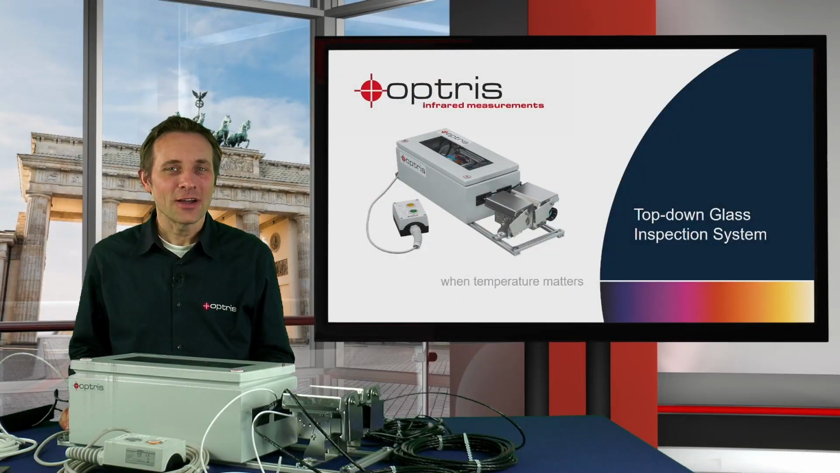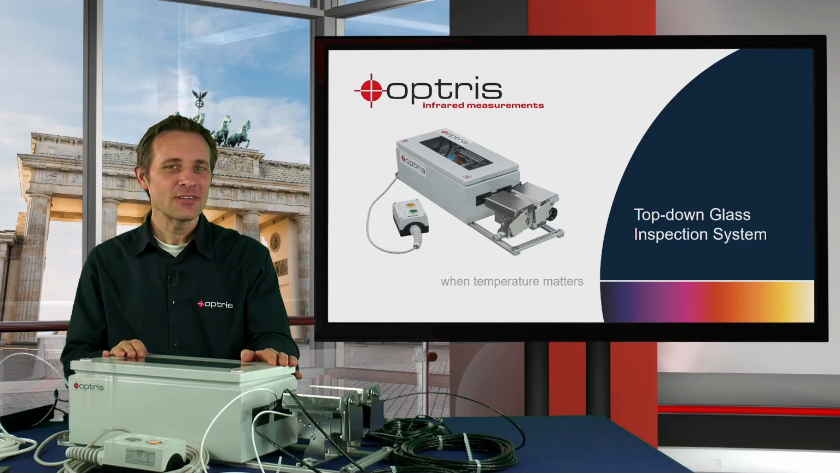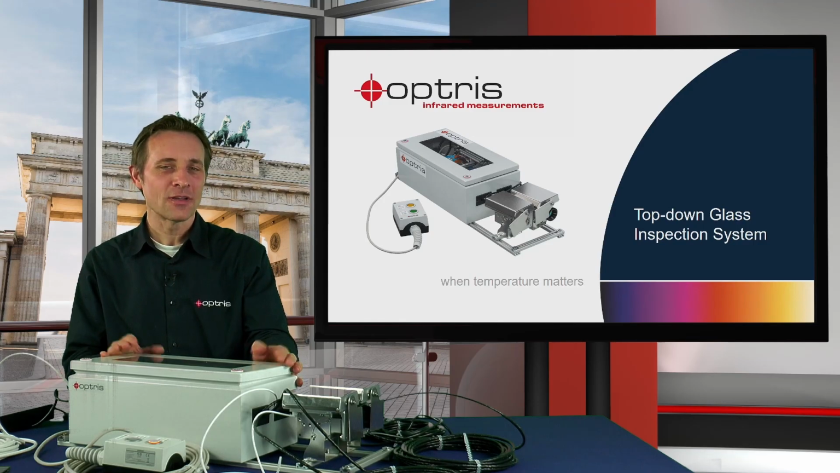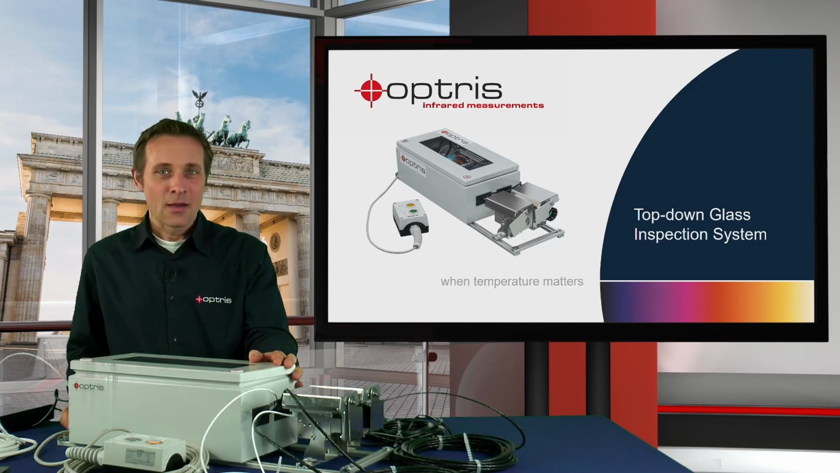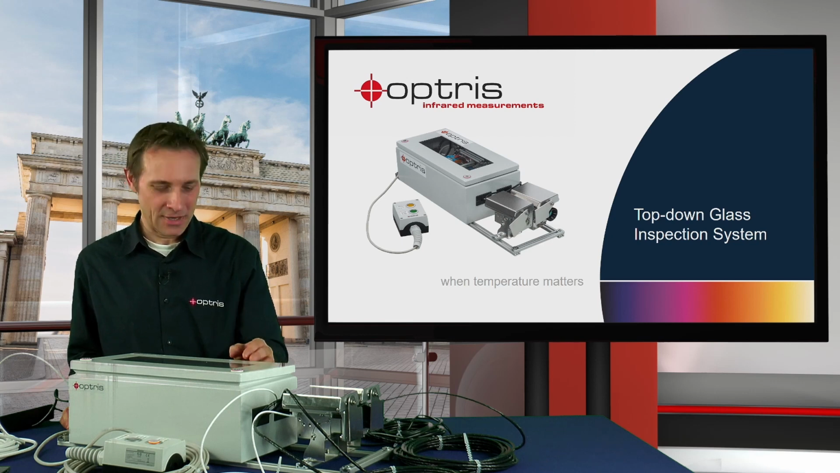Welcome to the introduction of the new glass inspection system. Today I want to show you the components of the new glass inspection system and how to bring it into service, how to do the installation. But before I show you the components and the installation in a practical way, let's start with some slides which show you the principle of the glass measuring regarding glass toughening and hardening applications.